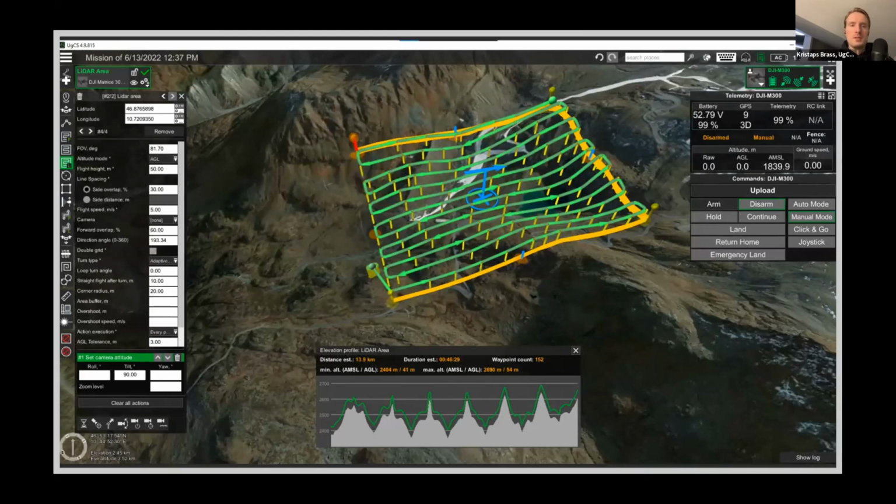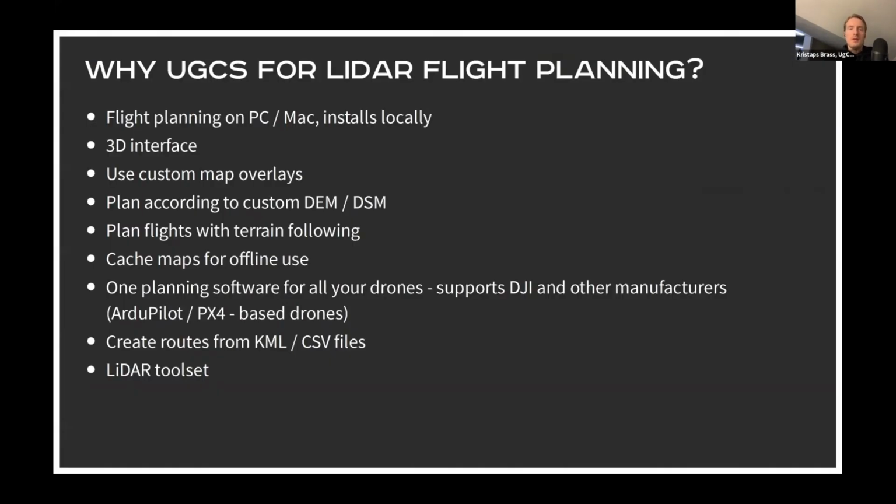I hope this list gives you somewhat of an idea of how the software looks like, at least a general overview. And now some of the points why the software is used by so many of our customers all across the world. Firstly, it's because it installs locally. There's no need to use any browser interface, nothing like that. So everything runs quite quickly. You can use this on either PC or Mac. And like I said, it's a local installation.